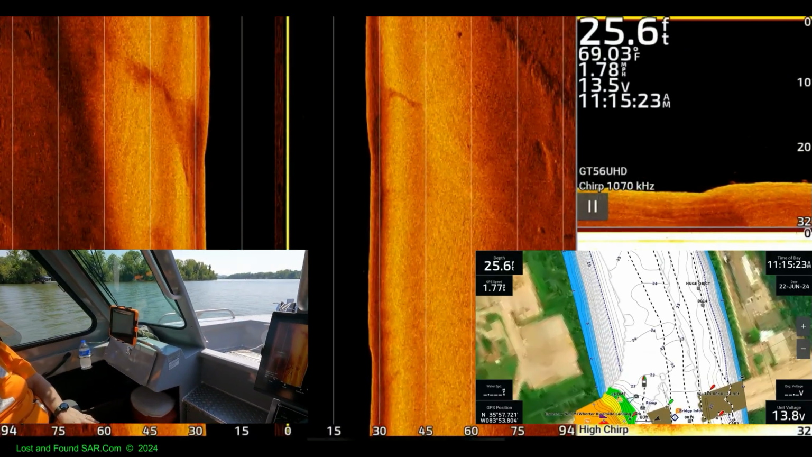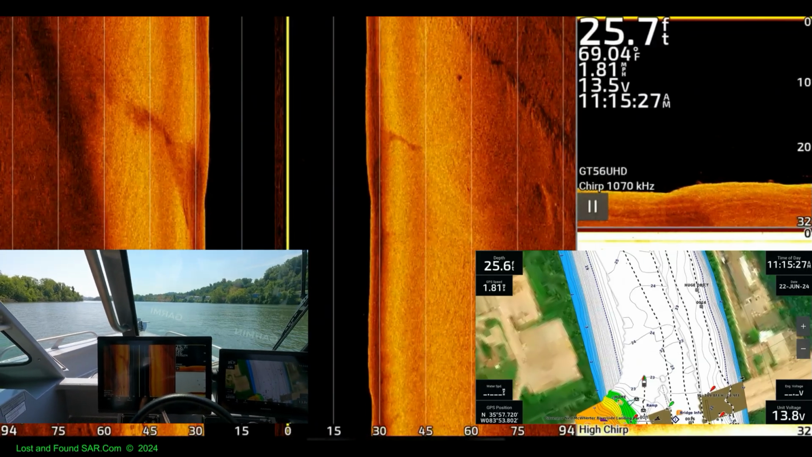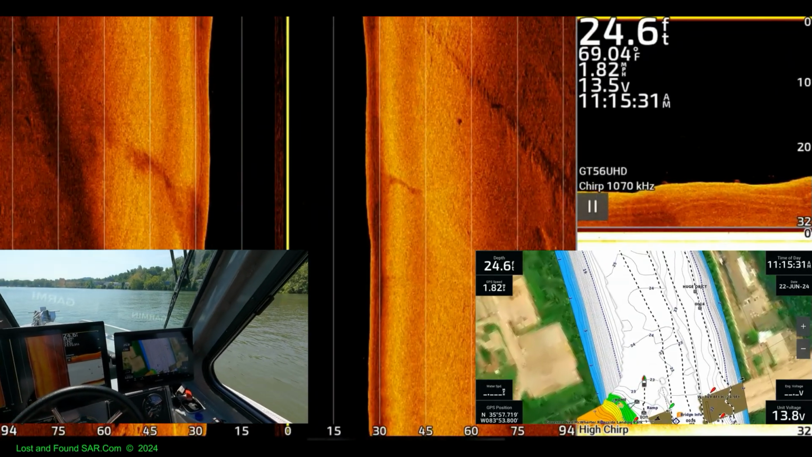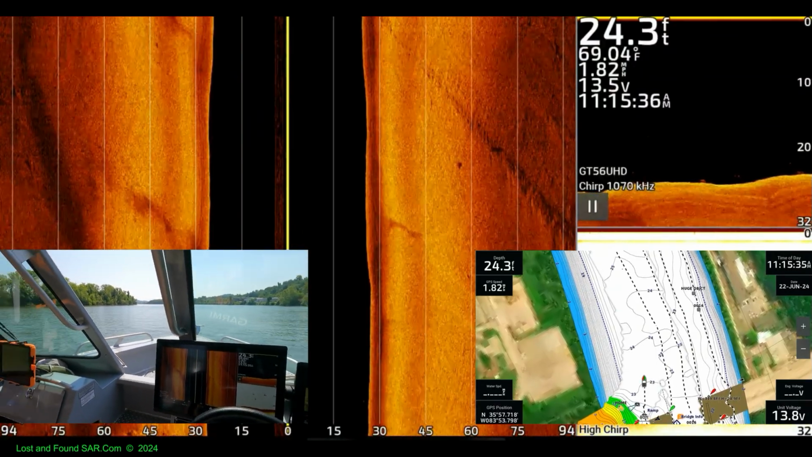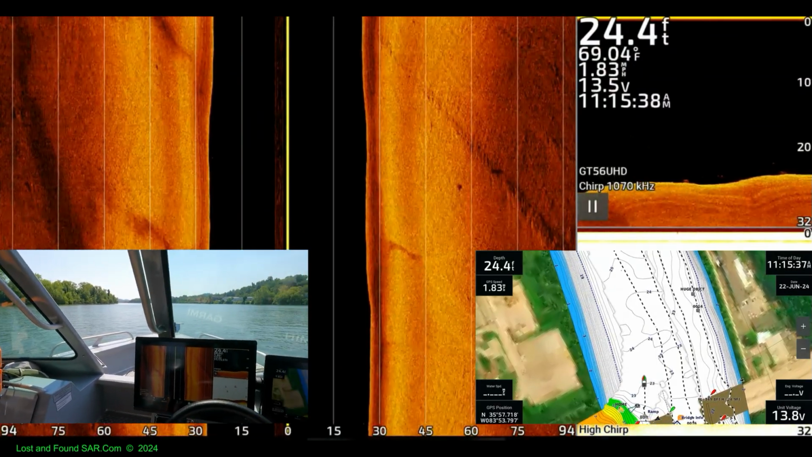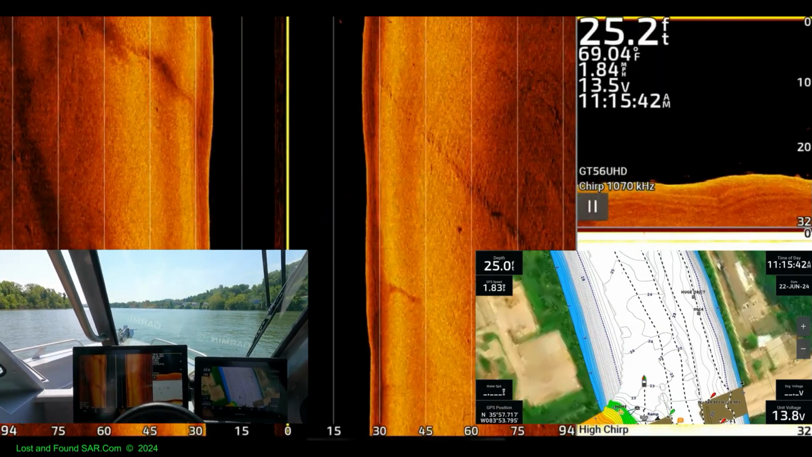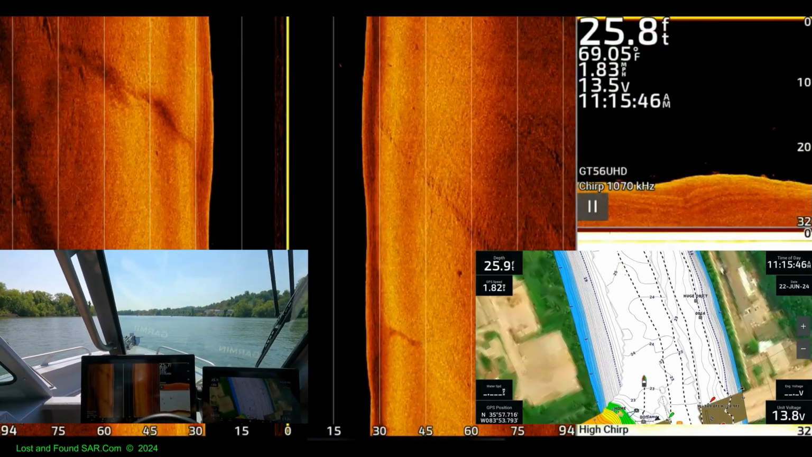Is the front display on? Yeah, that's what's going on with the battery. They're not timing out. We should stop, but I don't want to wreck the video. Got about 2 more passes to do here. Oh, this ought to be good. 2 boats.